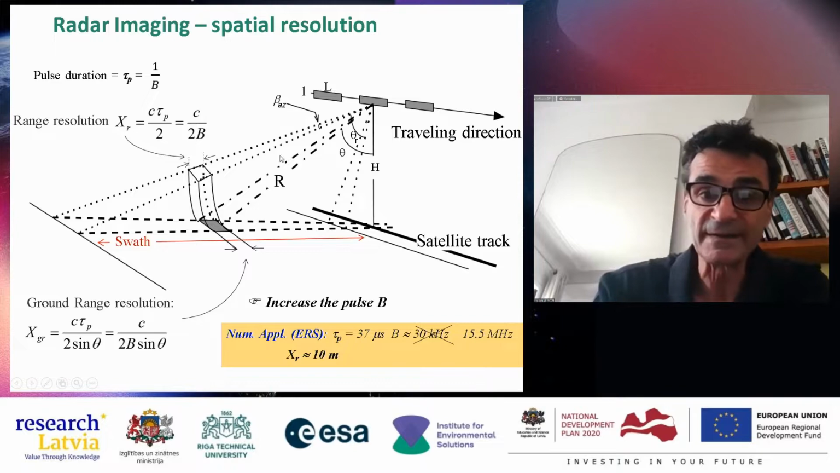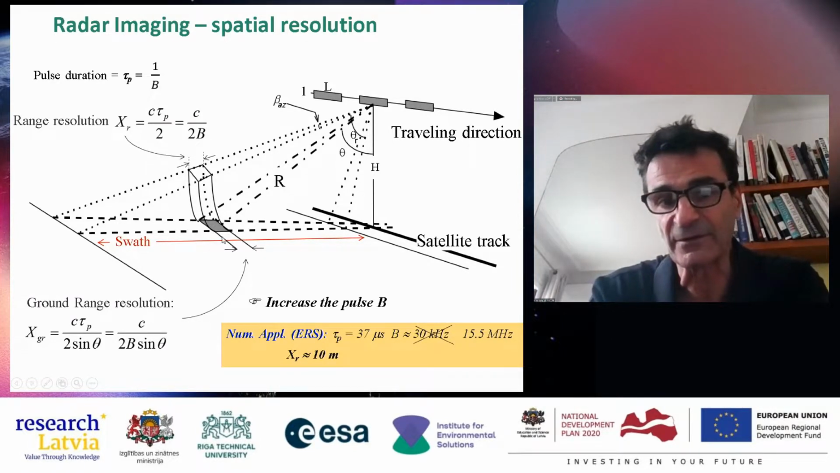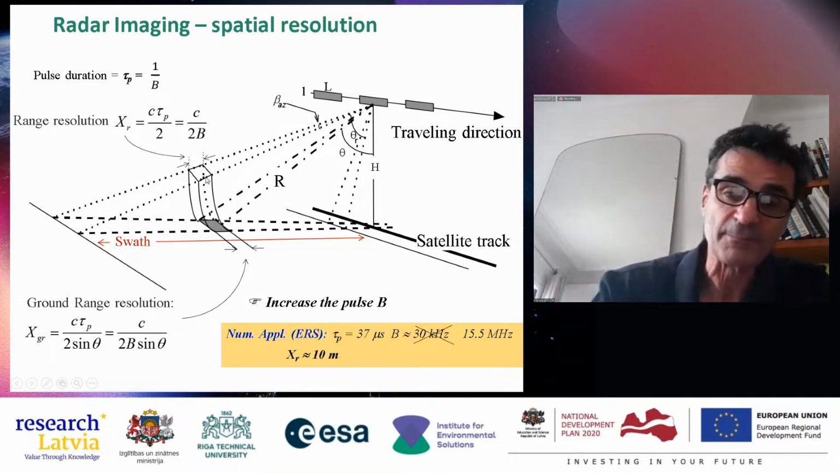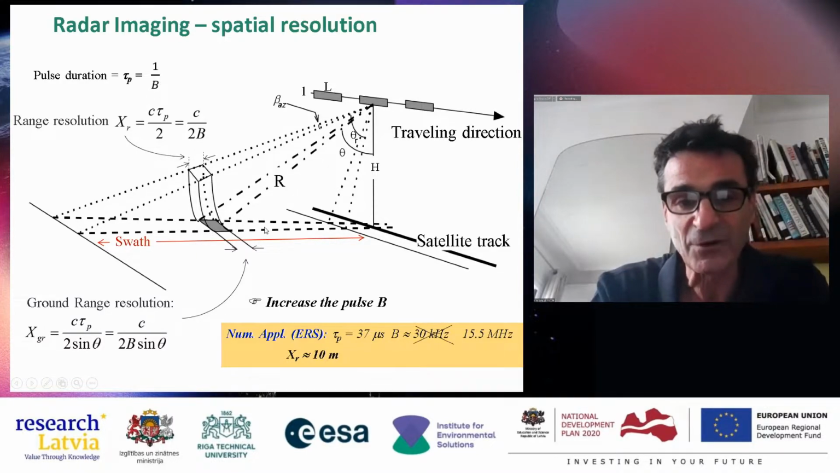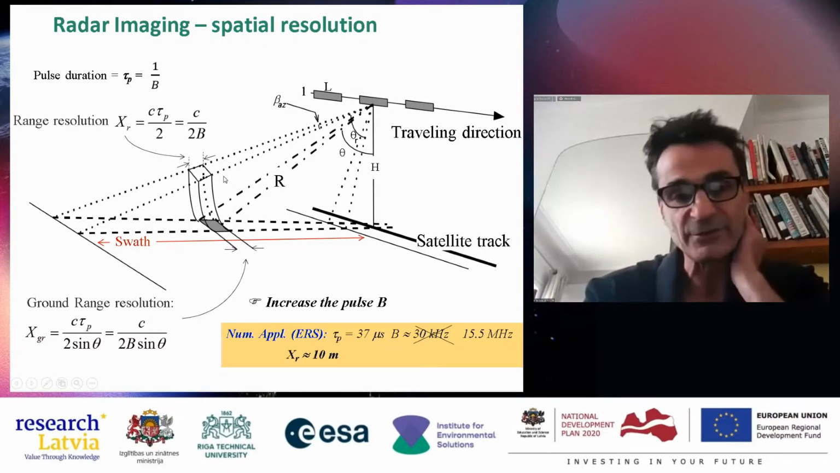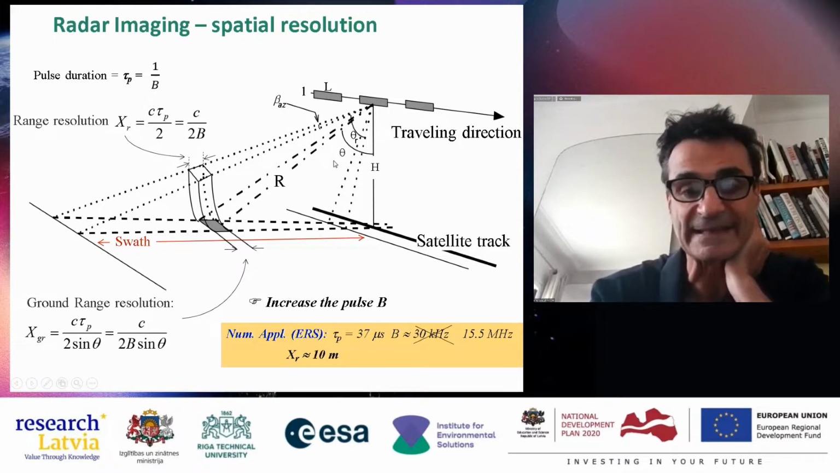But we are interested in the surface here, which is considered flat and horizontal. So how can we project this slant surface onto this horizontal surface? It is just some trigonometry, and you just have to divide this distance by the sine of the angle here, which is called the incidence angle.